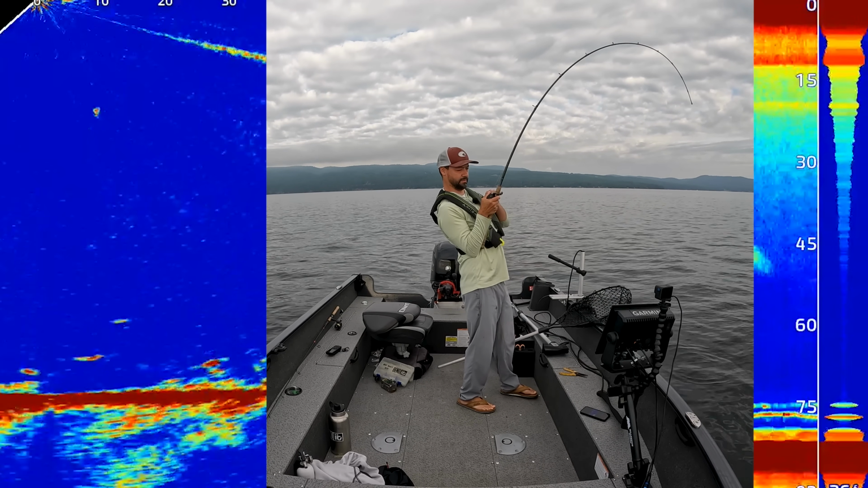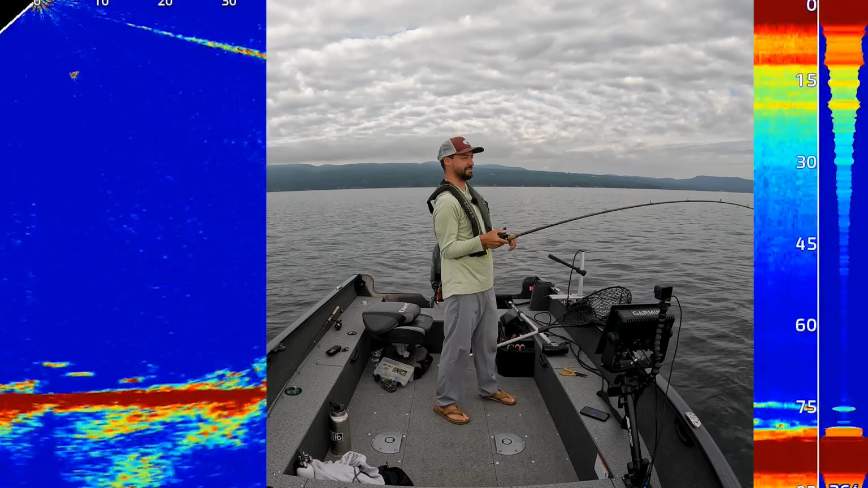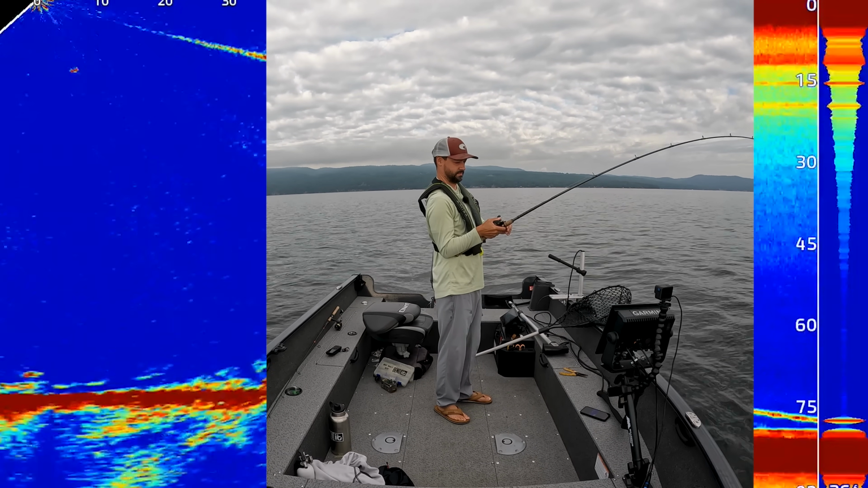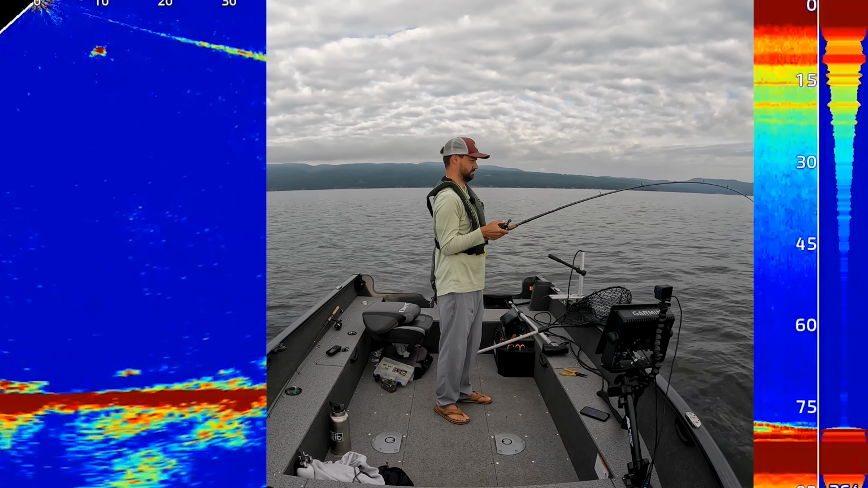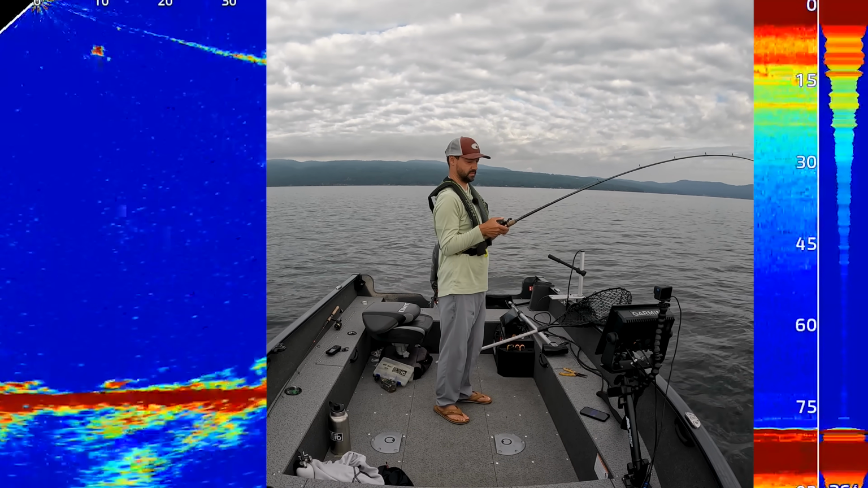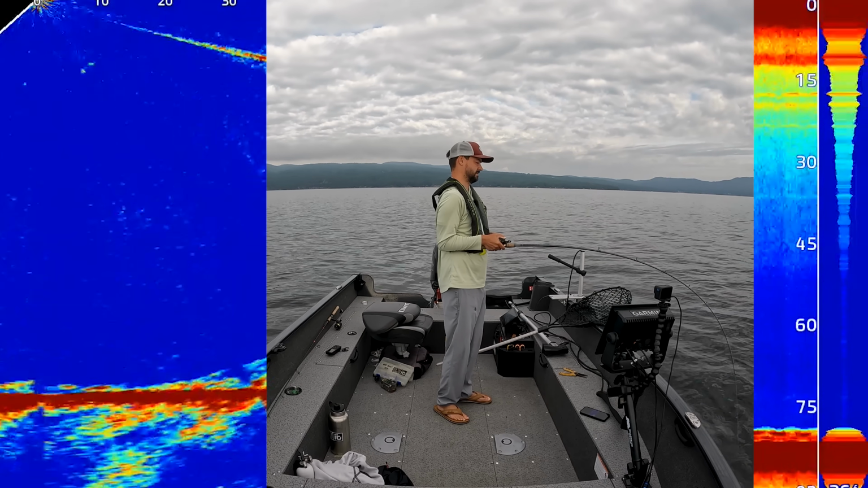Got him right almost near the surface. I'm like, I gotta catch one of those 7 Lakers down there. This one's feisty. Feisty, feisty, feisty.